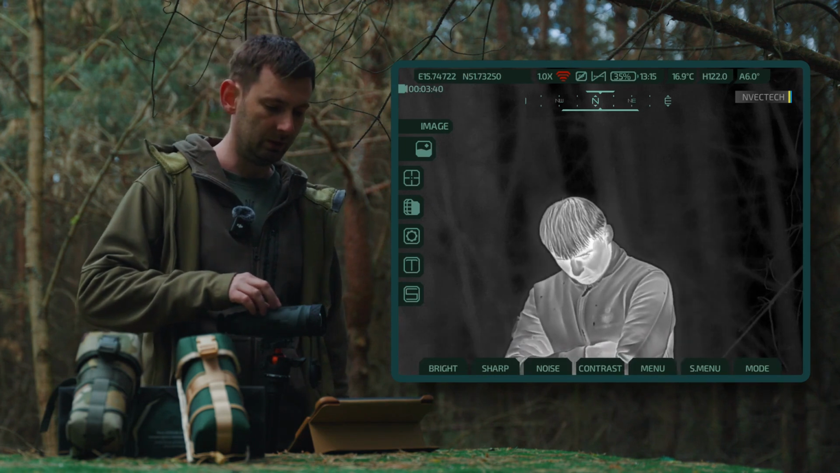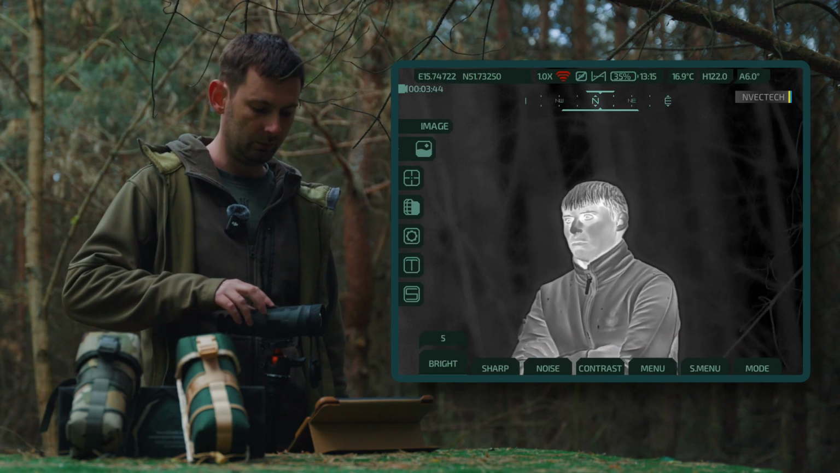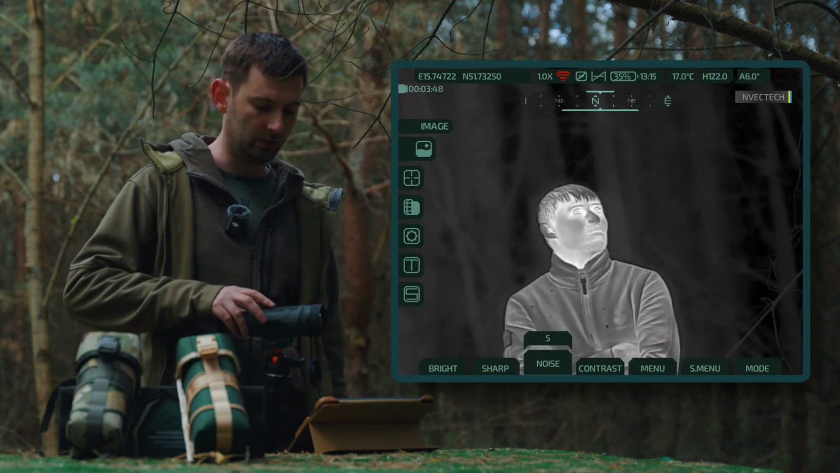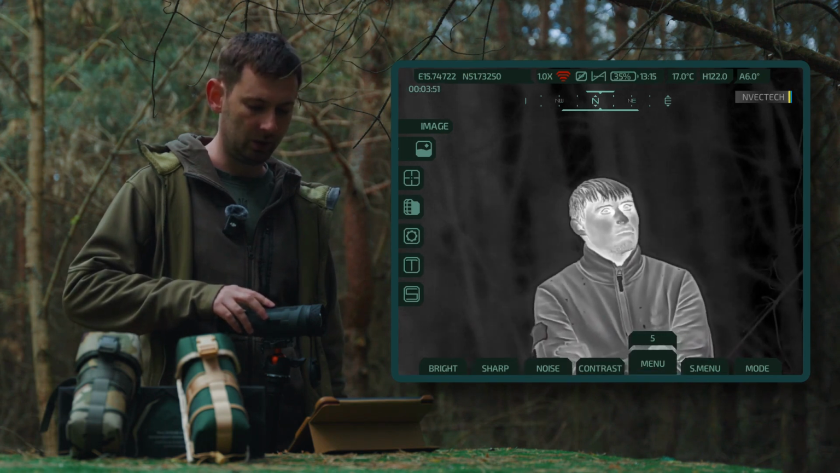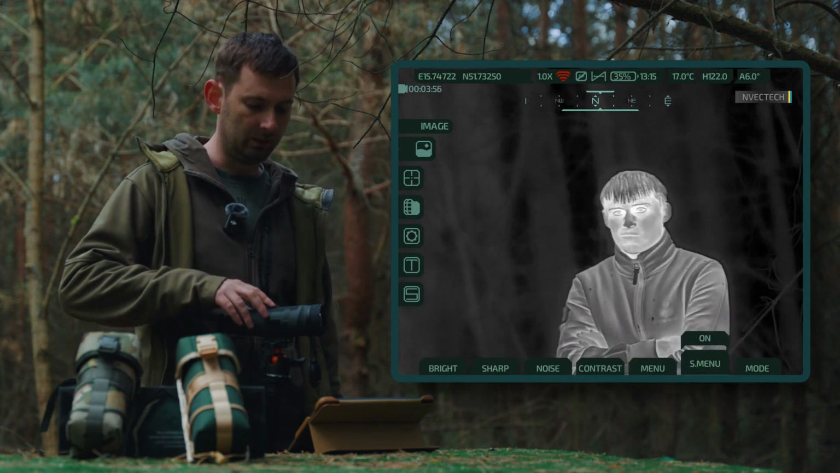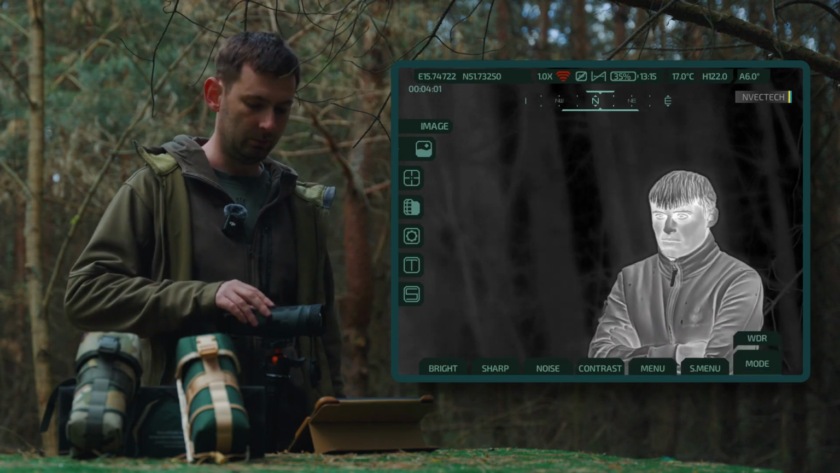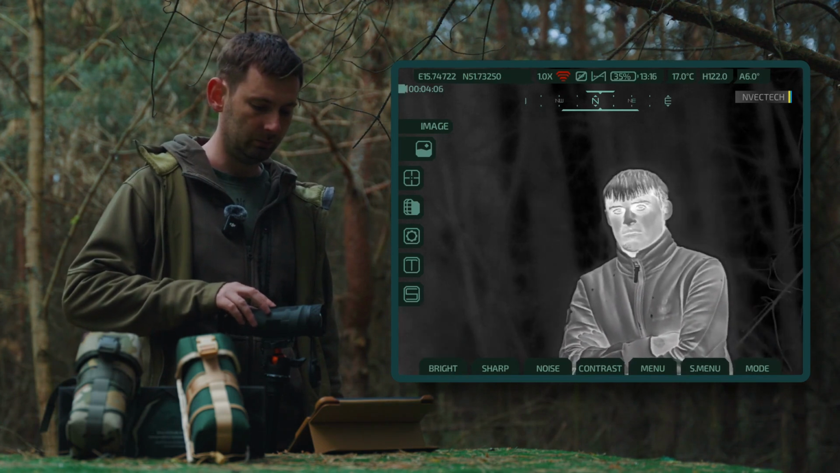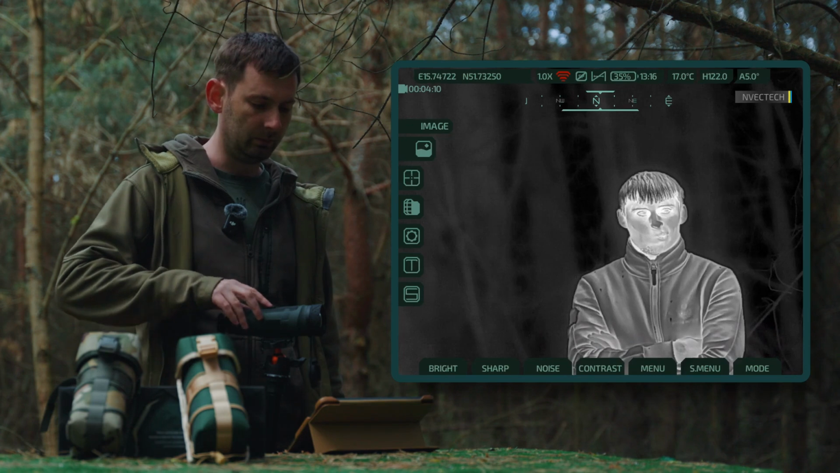The first item is image settings. By moving the joystick to the side, you move into the subcategories: brightness, sensitivity, contrast, sharpness, menu brightness. The C menu allows you to hide or display the icons on the main screen. Thermal contour image mode. To exit, you need to move left to the first icon and then left again.